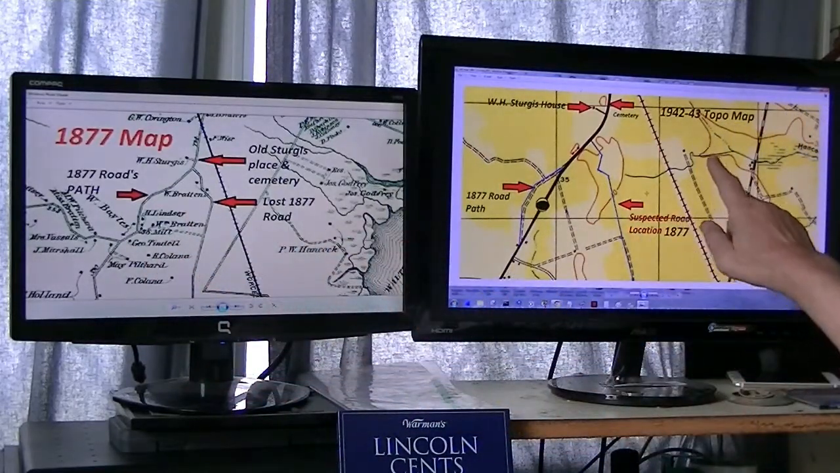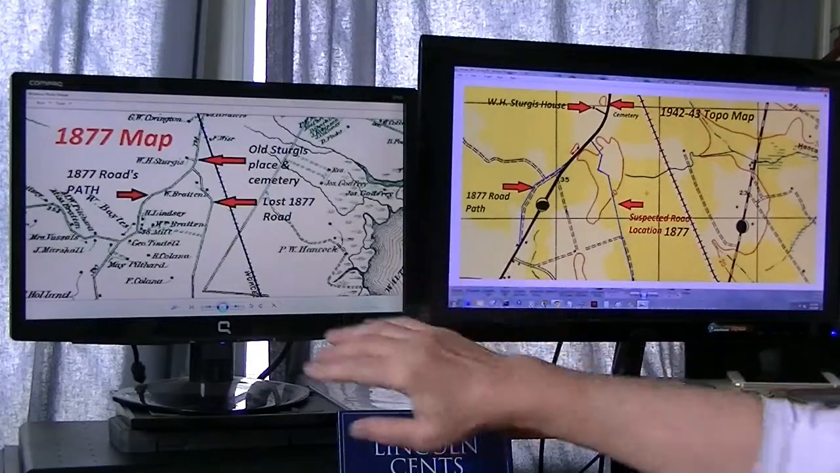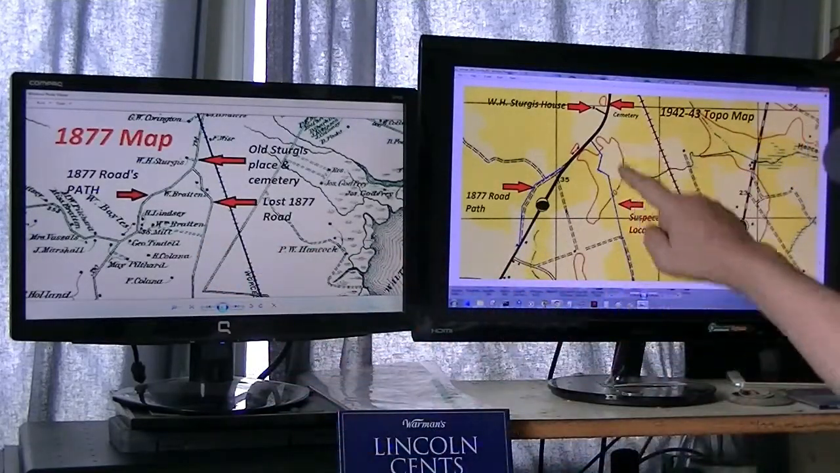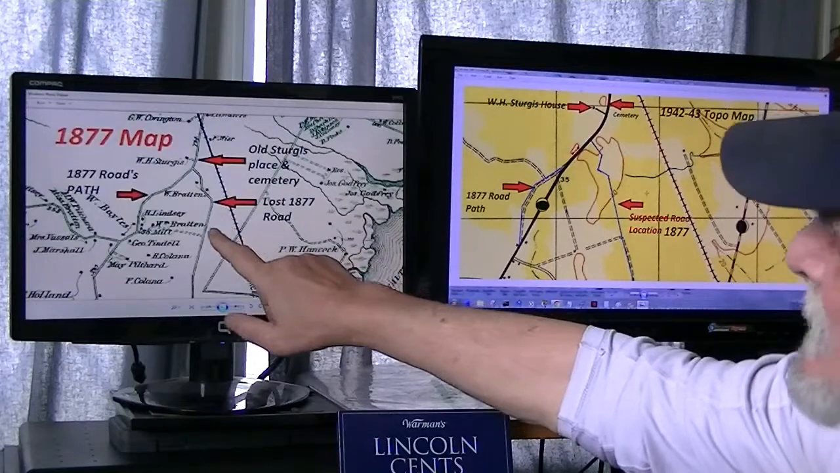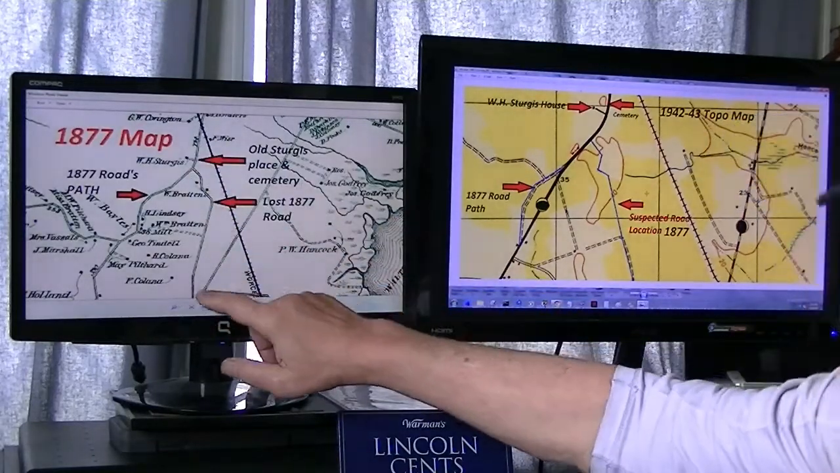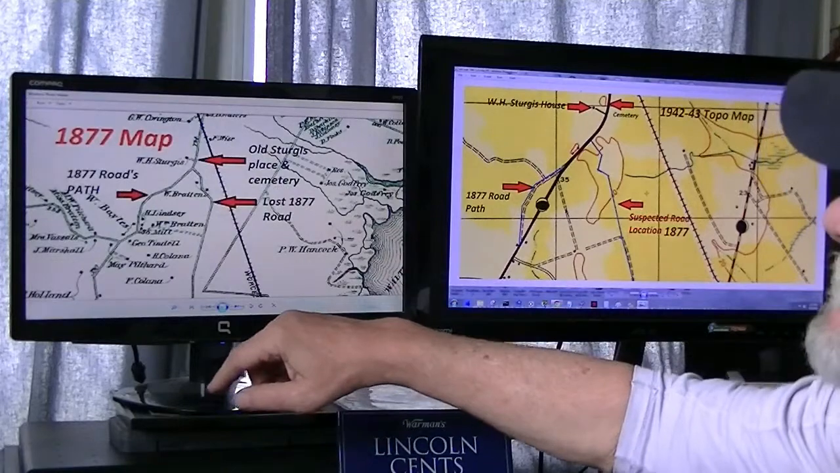Here I have a 1942 and 43 topo. And if you notice, there are some things missing from this map that I've drawn in that were on this map. Here's an 1877 road, heavily traveled, heavily used, that ran from south of a town down to the waterfront.